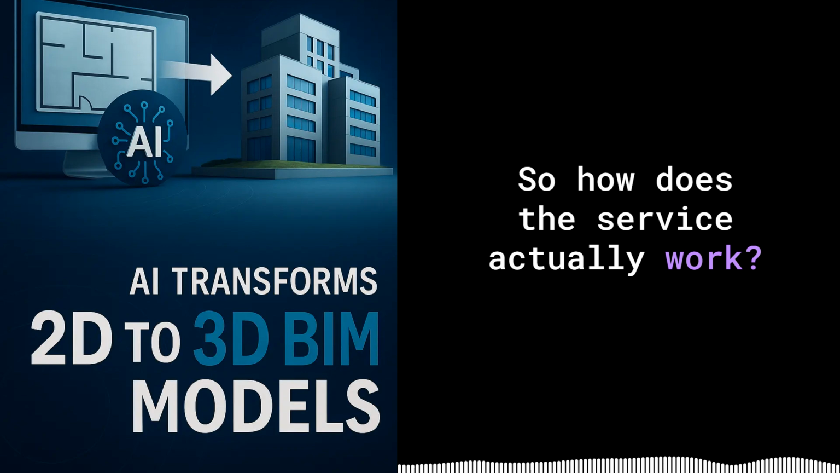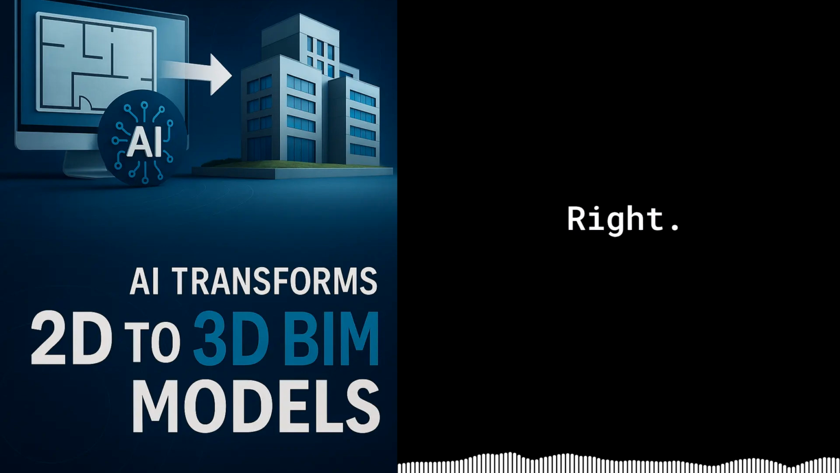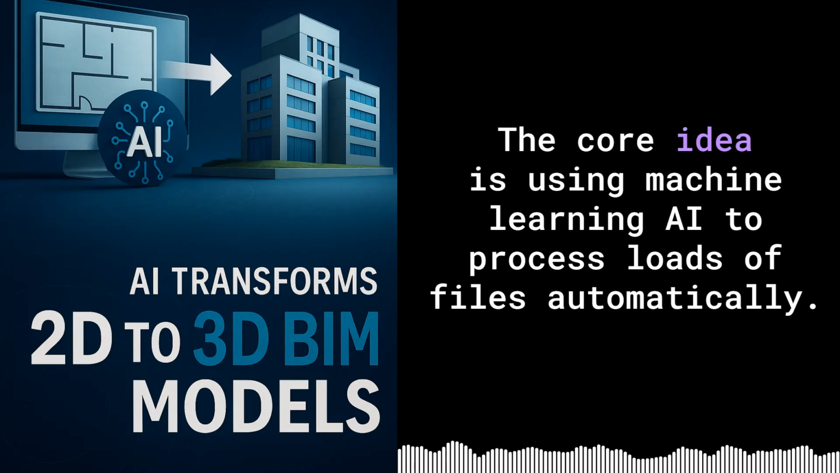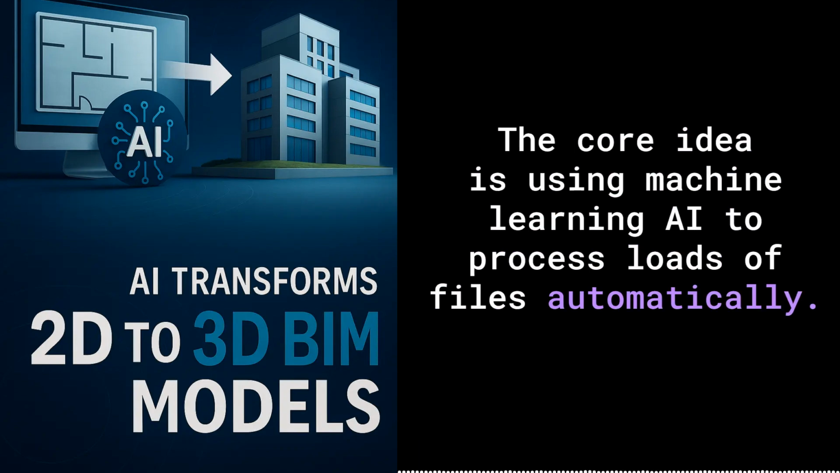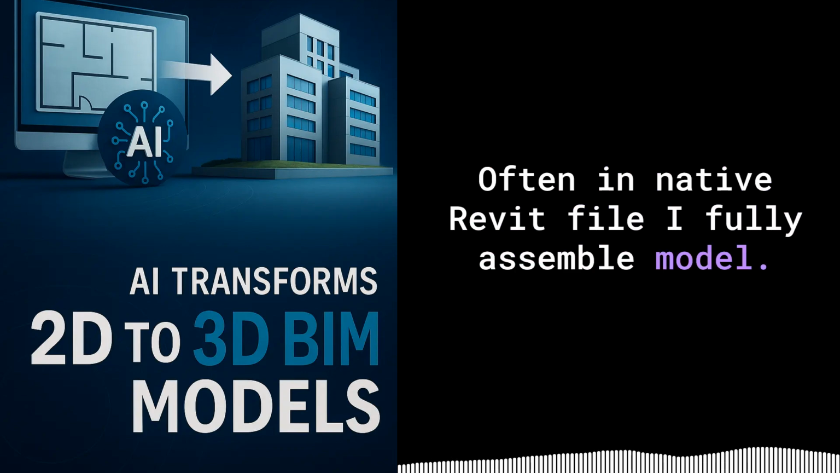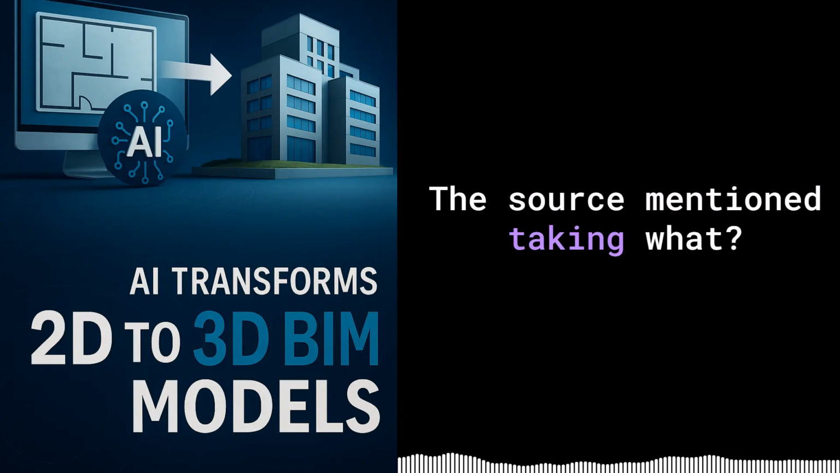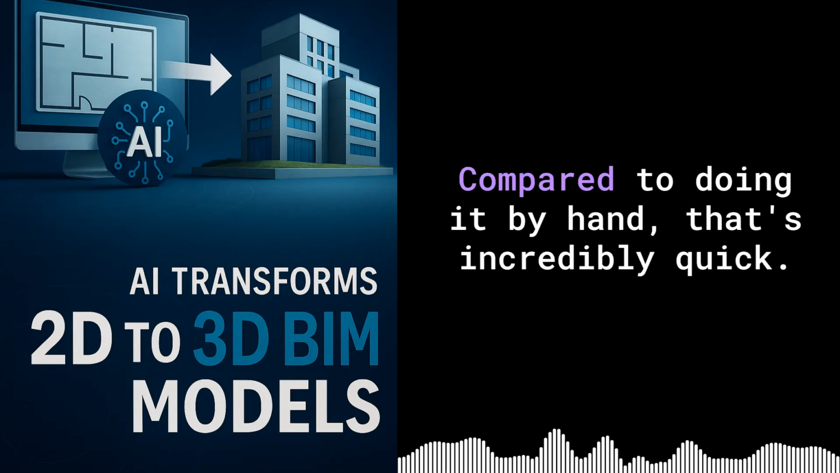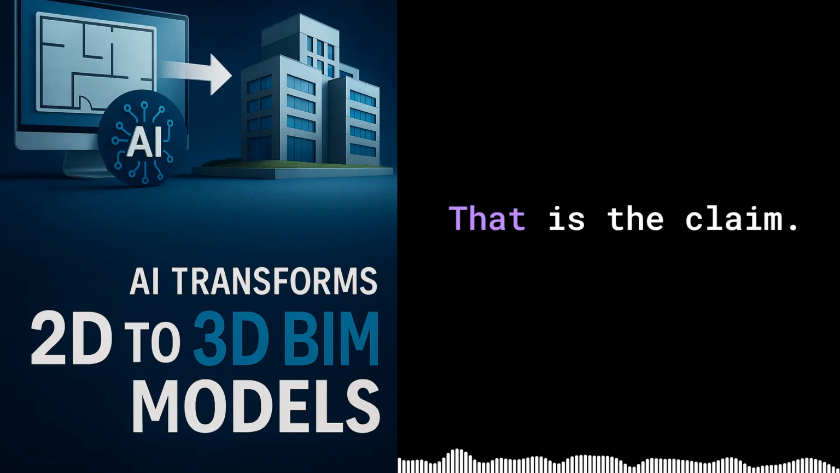So how does this service actually work? The source says it's not software you install, right? It's a service. That's right. They talk about a factory-like approach. The core idea is using machine learning AI to process loads of files automatically. You send them your input, could be a bunch of floor plans, and the system processes them and spits out a fully assembled, intelligent 3D model, often a native Revit file, potentially in minutes. The source mentioned taking 6 simple floor plans and getting back a ready-to-edit Revit model, an RVT file, really fast. Compared to doing it by hand, that's incredibly quick. That is the claim, yeah.